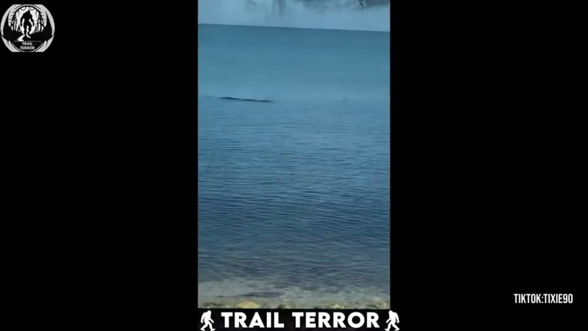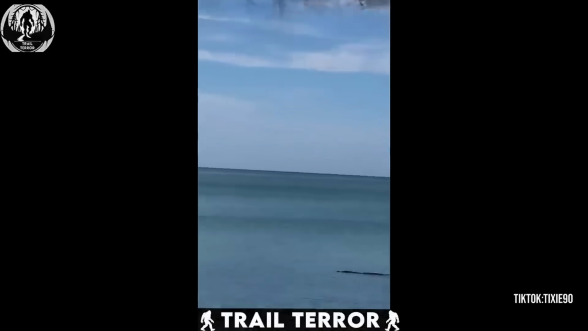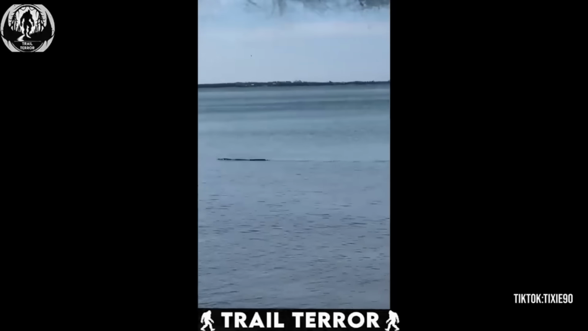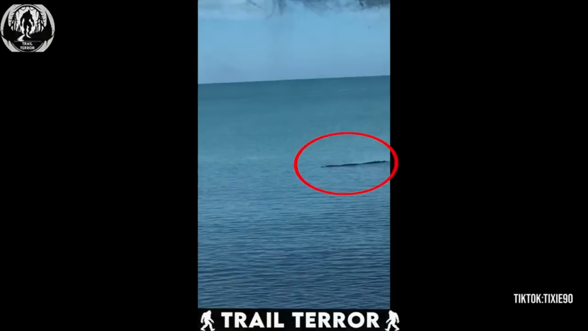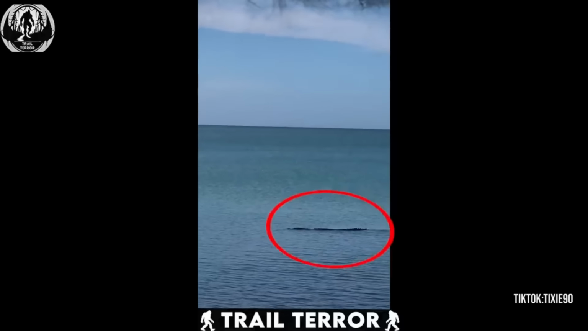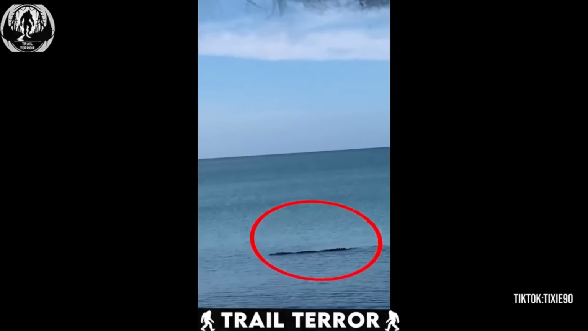Let's dive into my biggest fear, deep waters. You see that? Something is lurking beneath the surface, and it's massive. All we can see are those scutes, bumpy ridges peeking through the water. Whatever it is, it's huge.